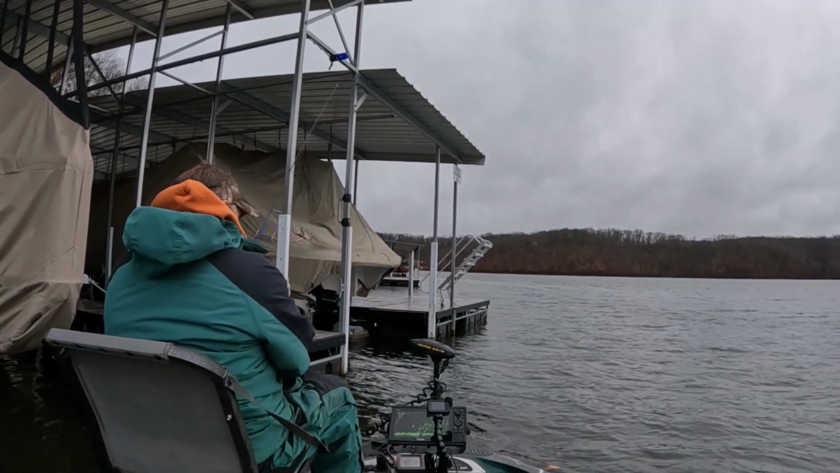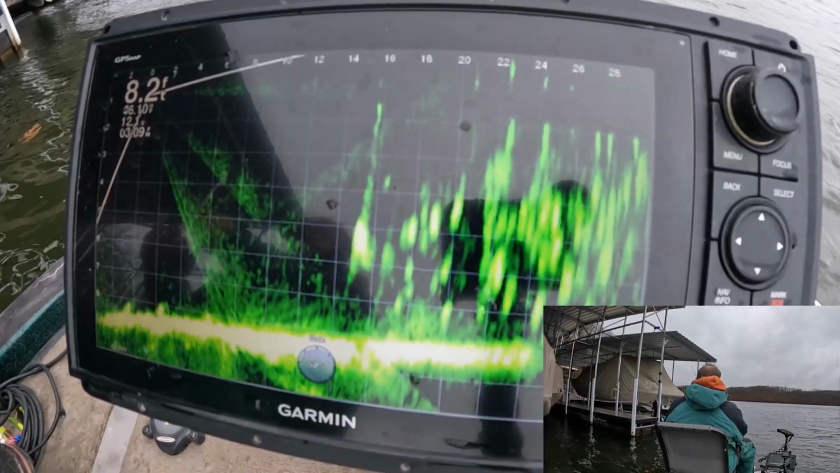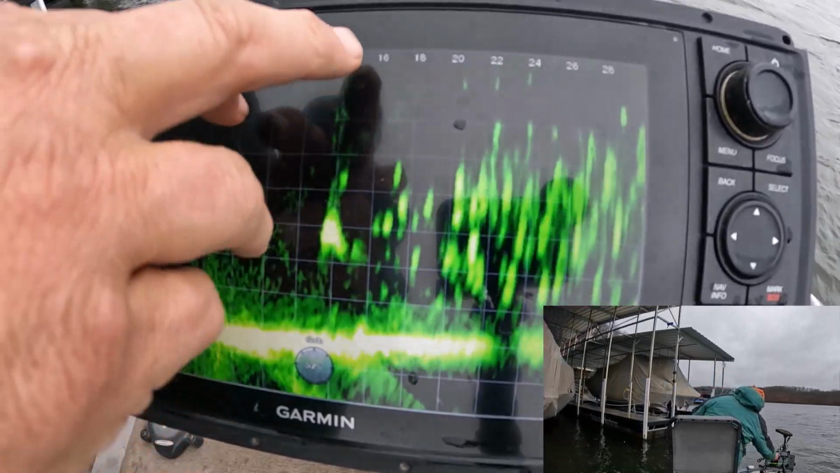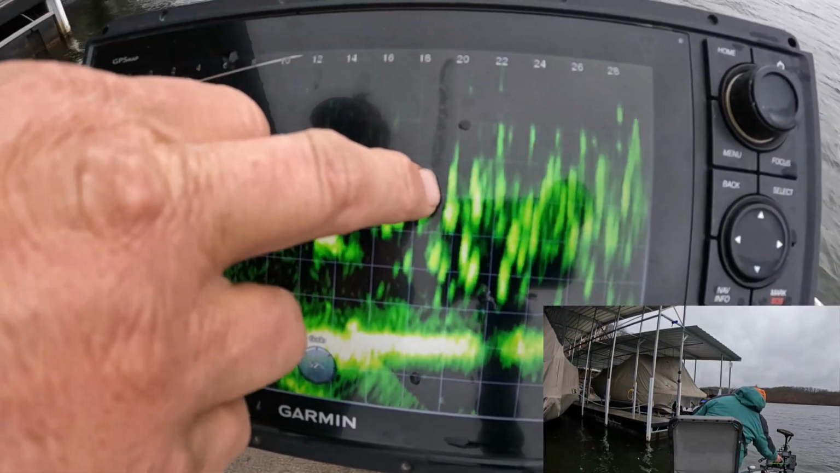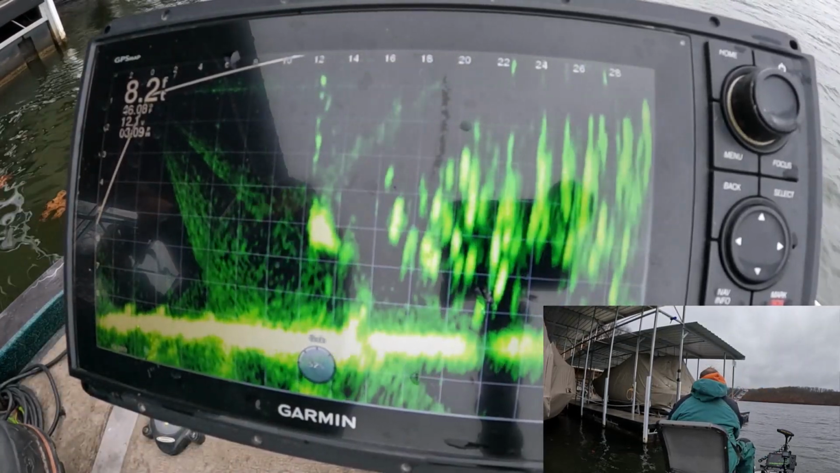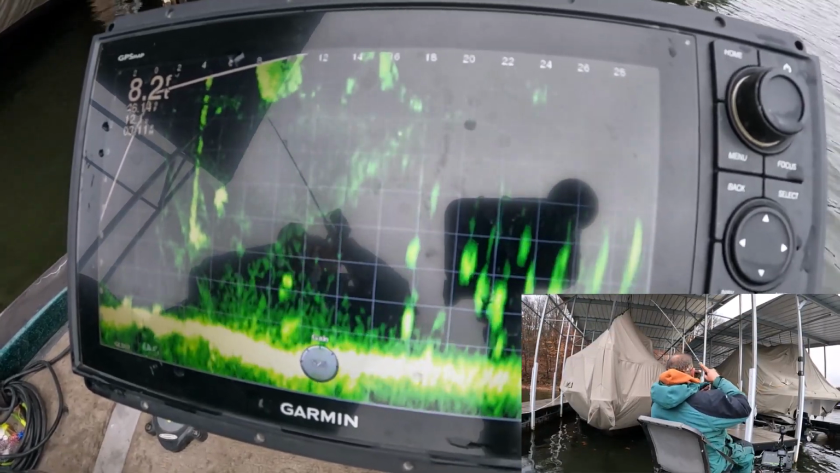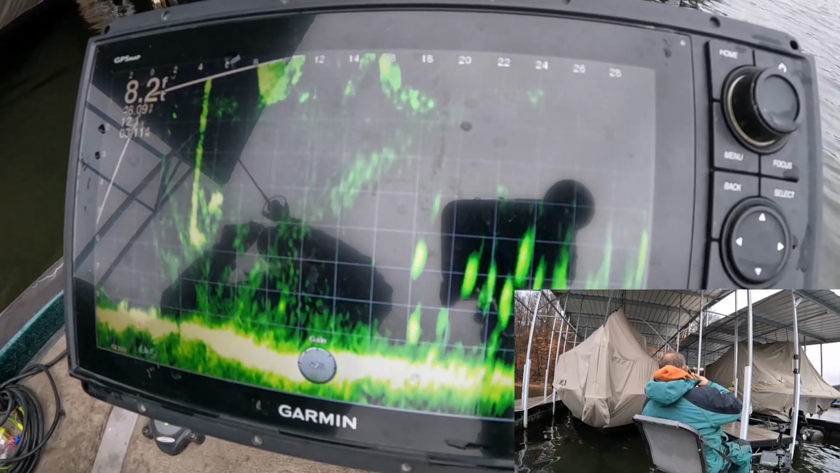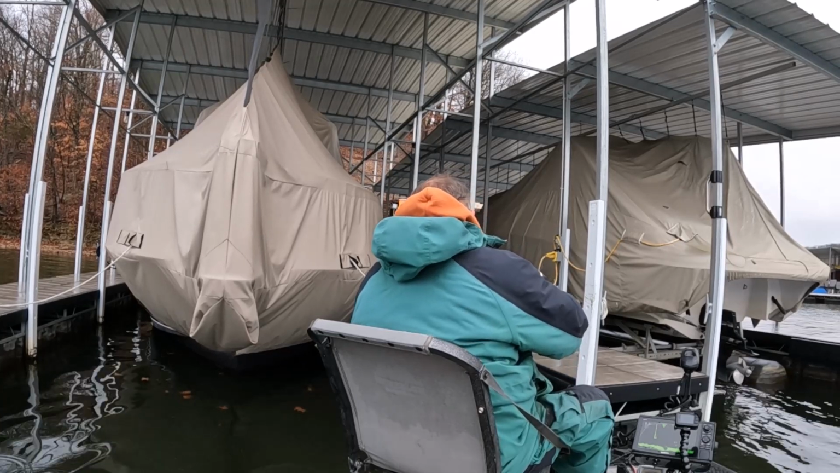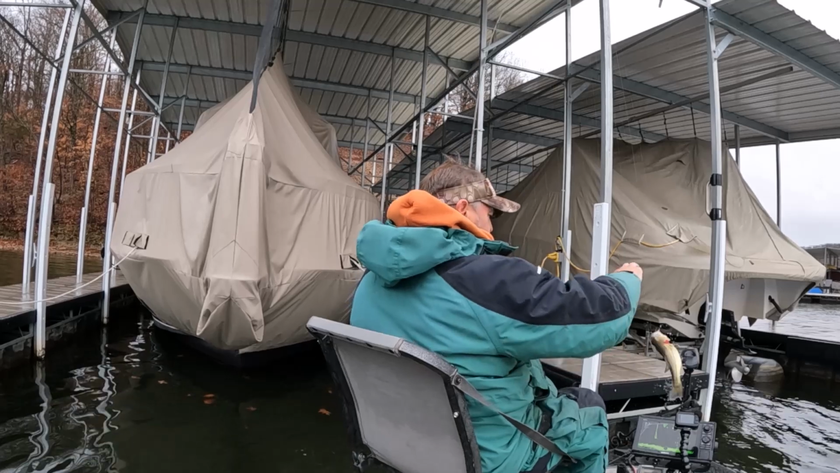14 more and we'll have our limit. Get in there a little closer. They're anywhere from 15 to 20, so they're in there quite a ways down there. That's okay, I can get there. Fish on! He was way down there. Uh-oh. He is not a crappie.